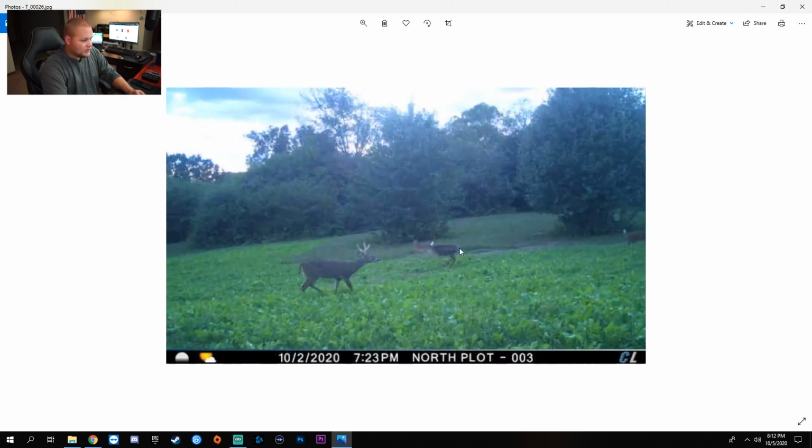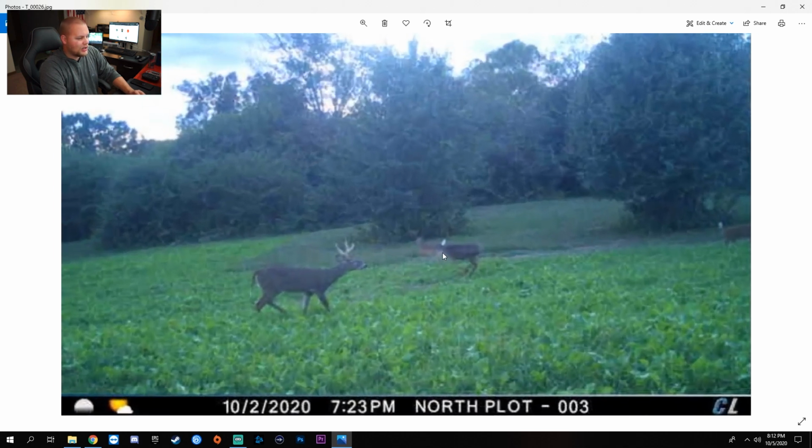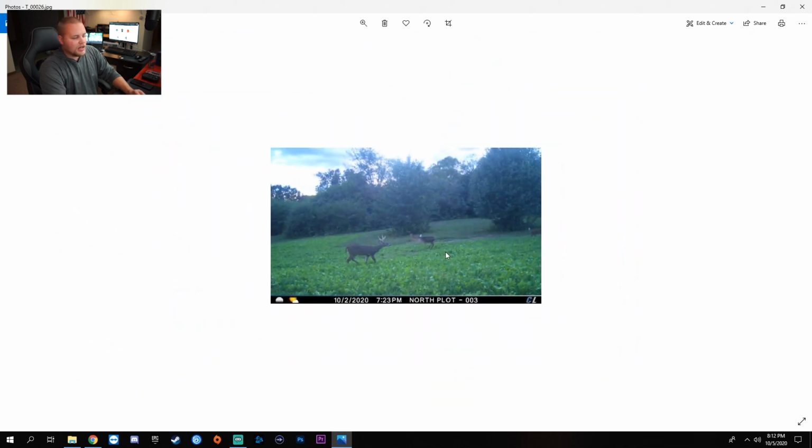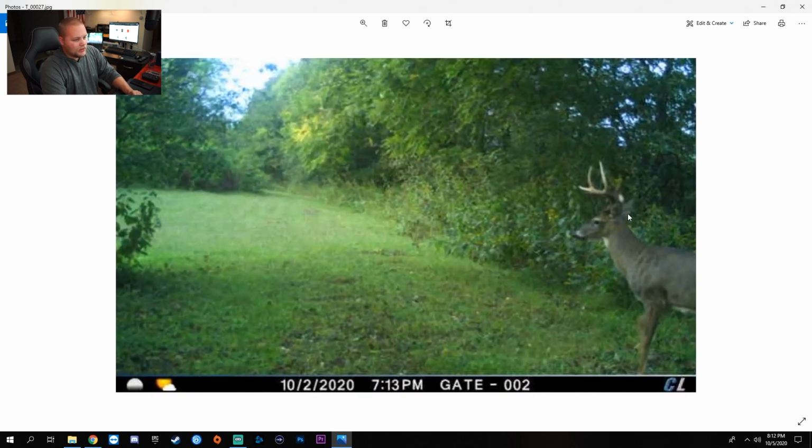There you go. There's that buck. I hope that's your target. Good luck going after him. Another tip I would say is don't overpressure these food plots. As attractive as they are for the deer, it's just as easy to get them spooked out of there and not come back during daylight. So anyway, oh man, what a buck.